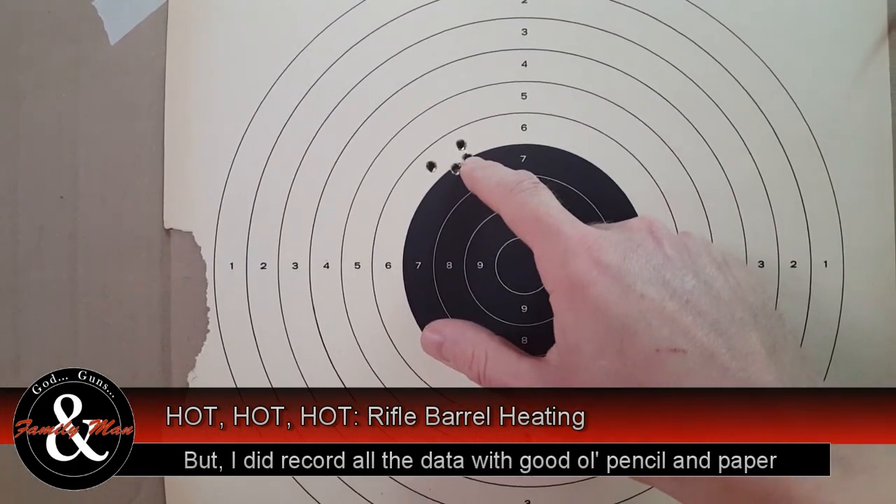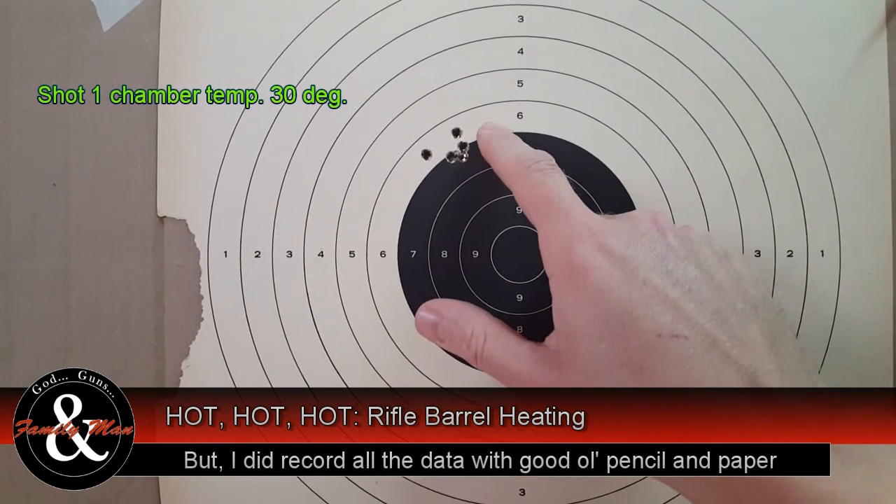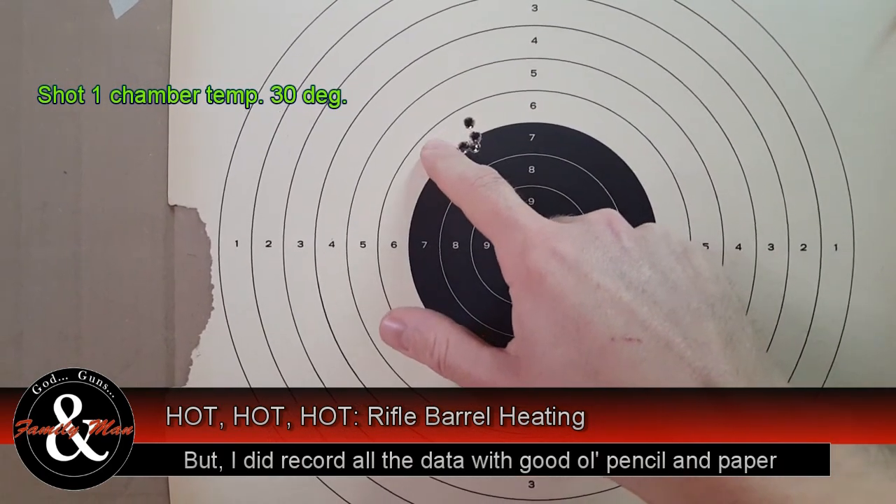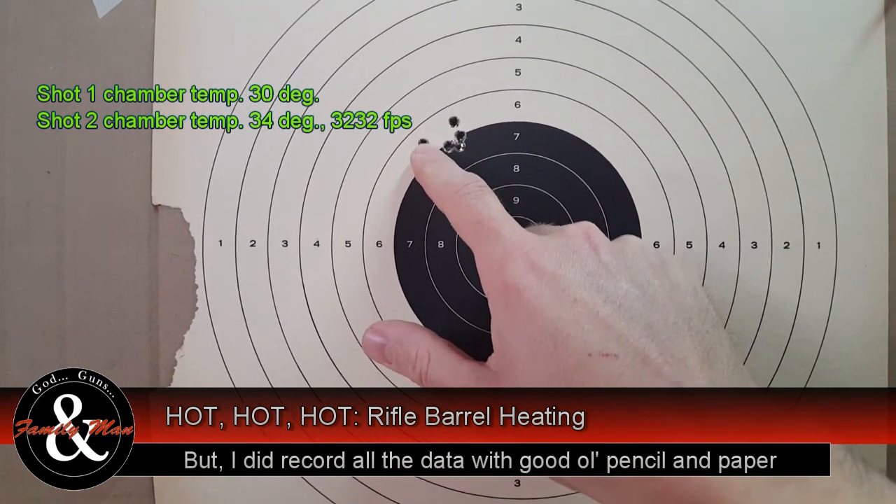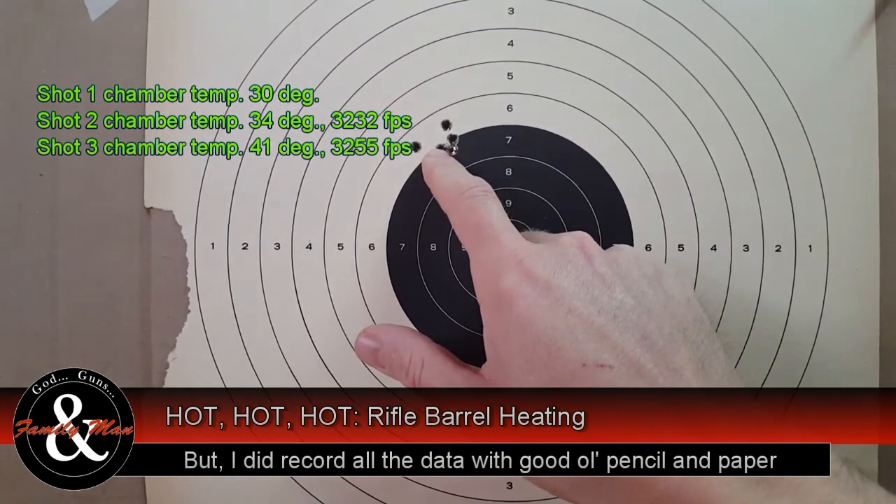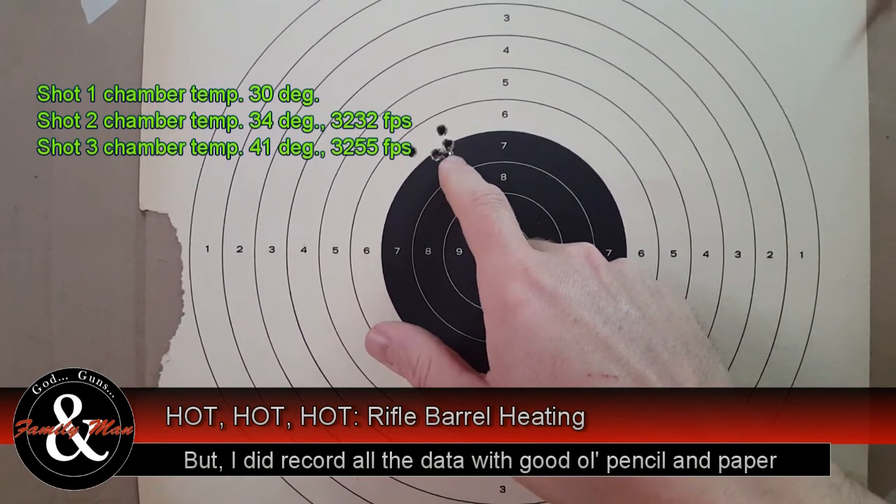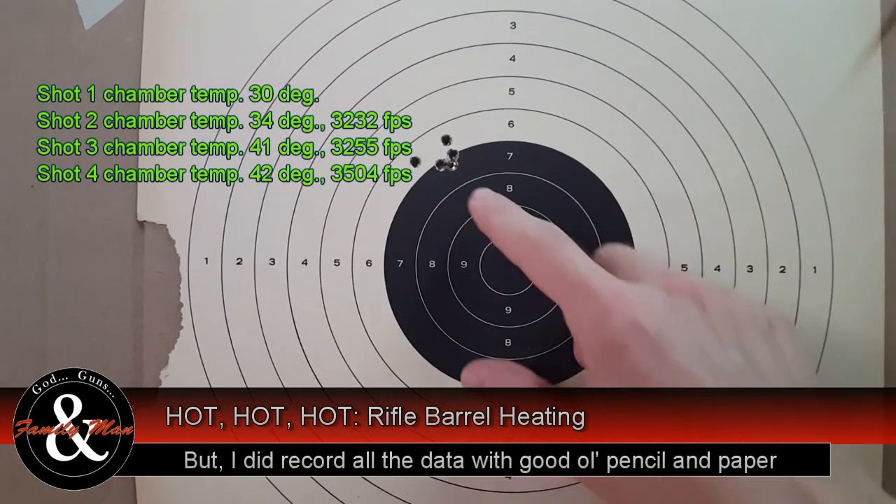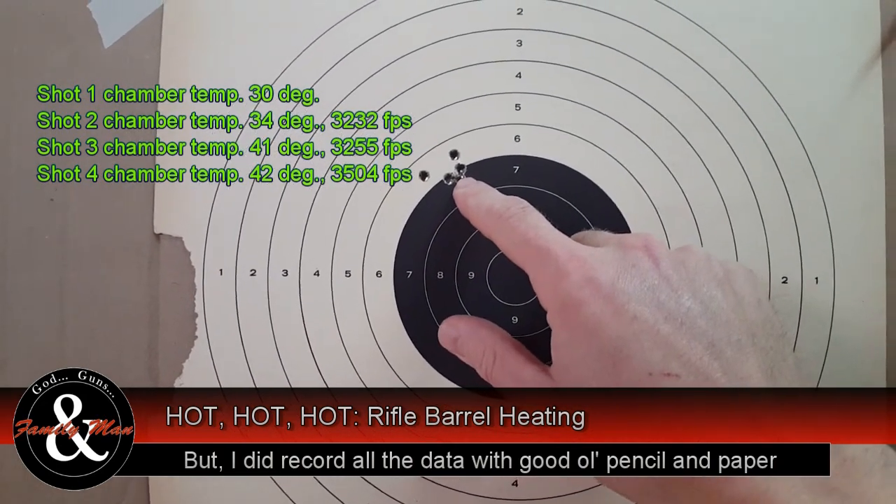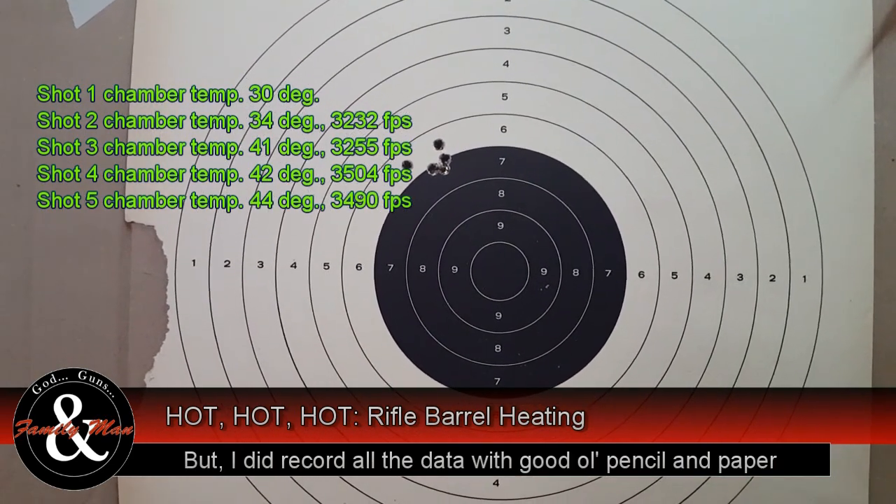Shot 1 was right here, right on the edge between the 7 and the 6. Shot 2 almost directly across, right over here. Shot 3 was right here. Shot 4, I recall looking at that one and thinking, boy, I'm making a nice ragged hole out of that. That hit right there. Lastly, shot 5 impacted right there.